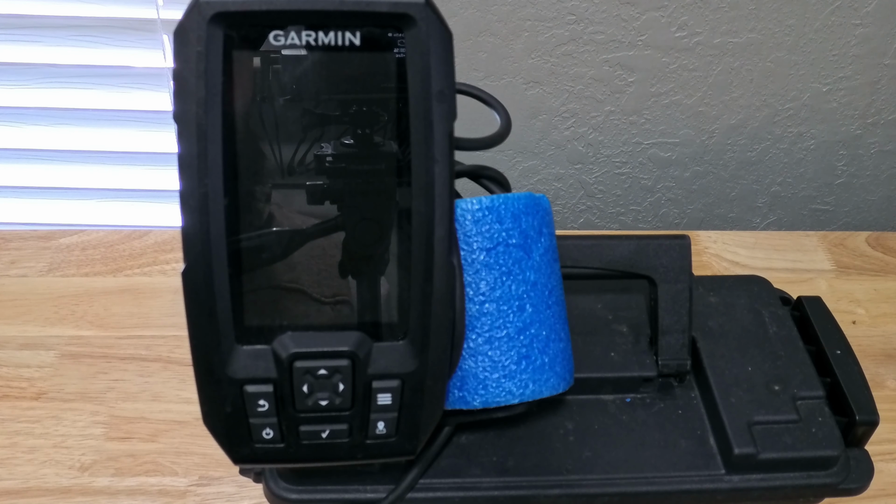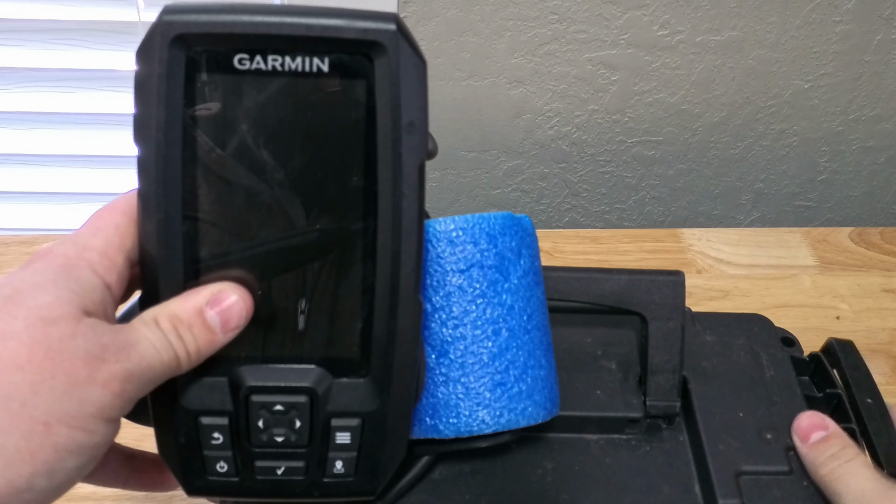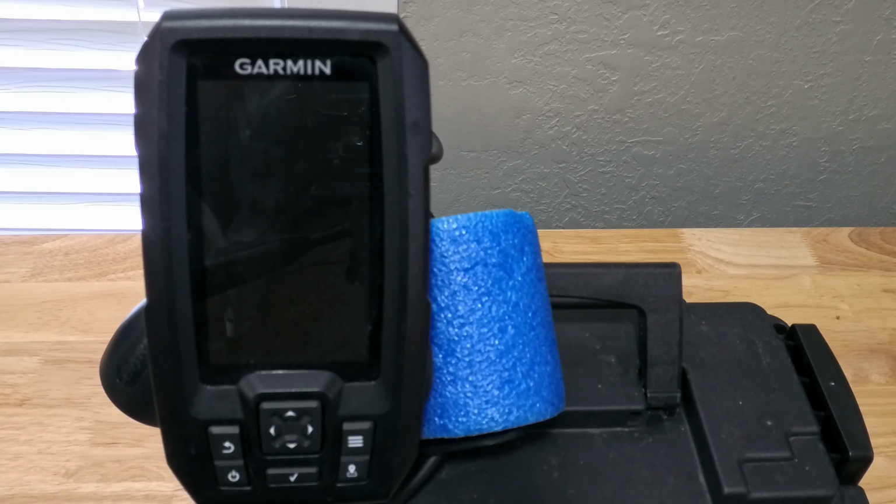Ours we have just mounted to a plastic ammo box, and inside of there is where our battery is. It's a pretty simple setup. Battery goes right there. We have a little piece of foam that holds the battery in place, and we can just open it up and plug the charger into it to charge the battery. I am yet to go through an entire battery in a day. It takes little to no power.